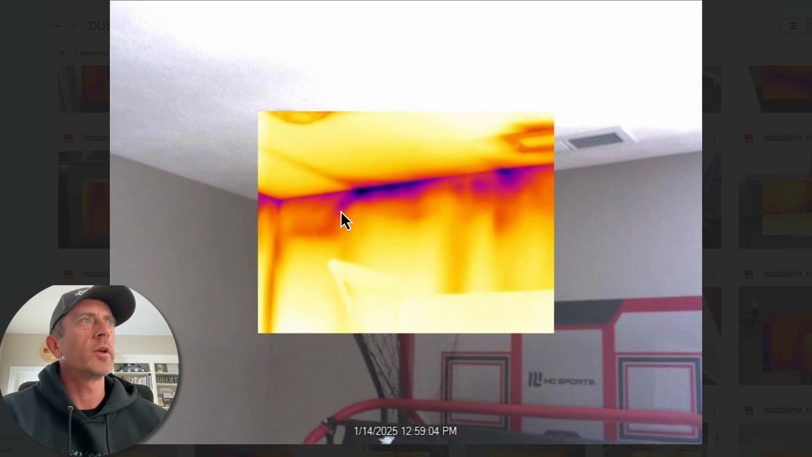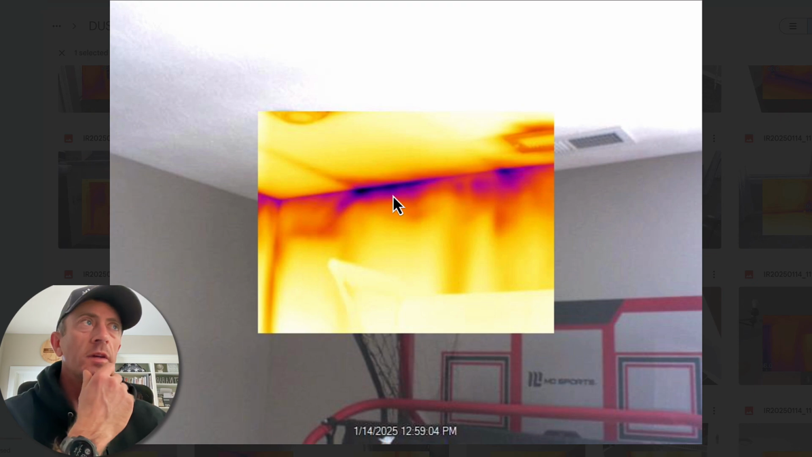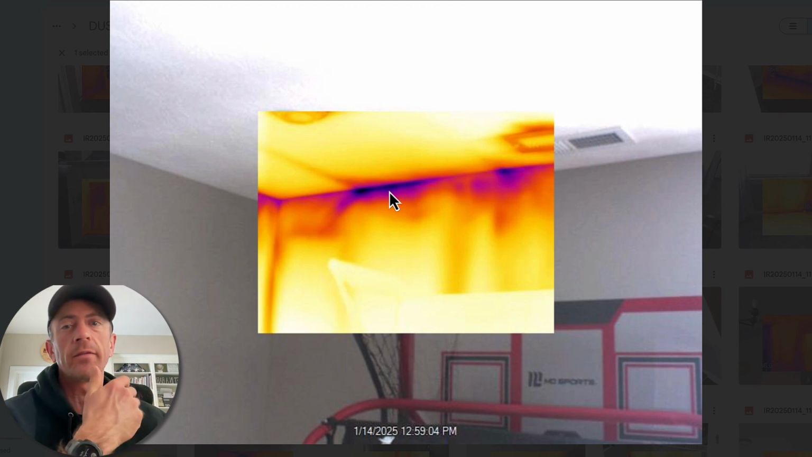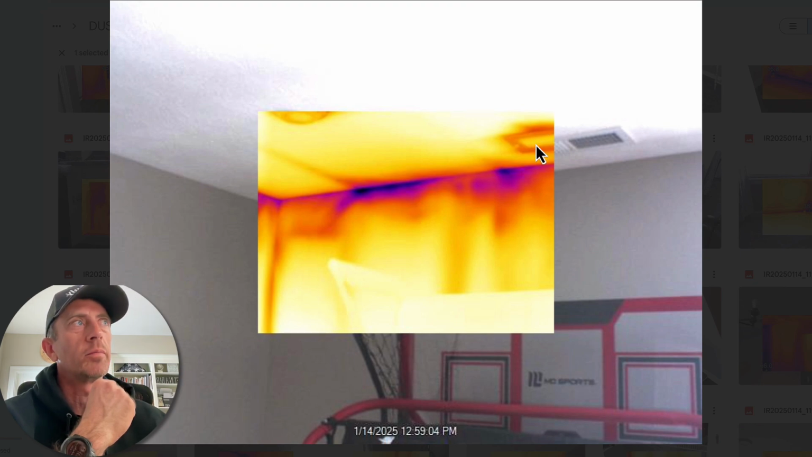And then moving up to the second floor, you're going to see a lot of this kind of stuff. Some of this is the consequence of not sealing the top plates to the drywall, which is an Energy Star requirement. Some of it's going to be exacerbated by the lack of insulation across the top plate of the exterior wall. And then here you can see again a little bit of air leakage happening between the boot and the drywall.